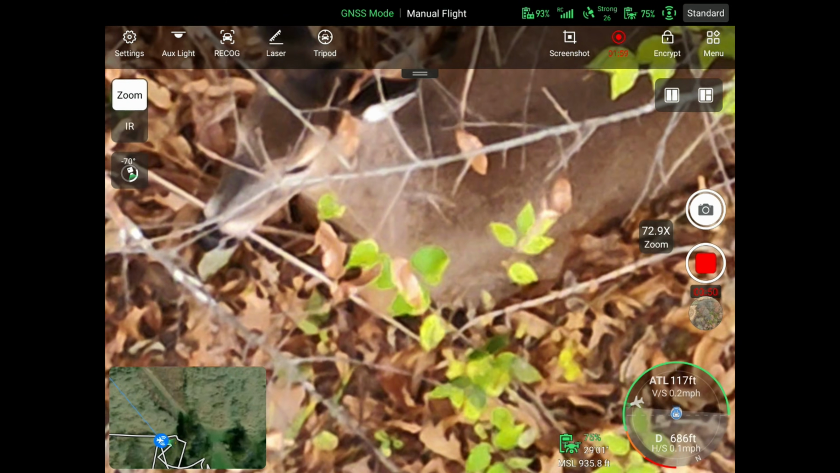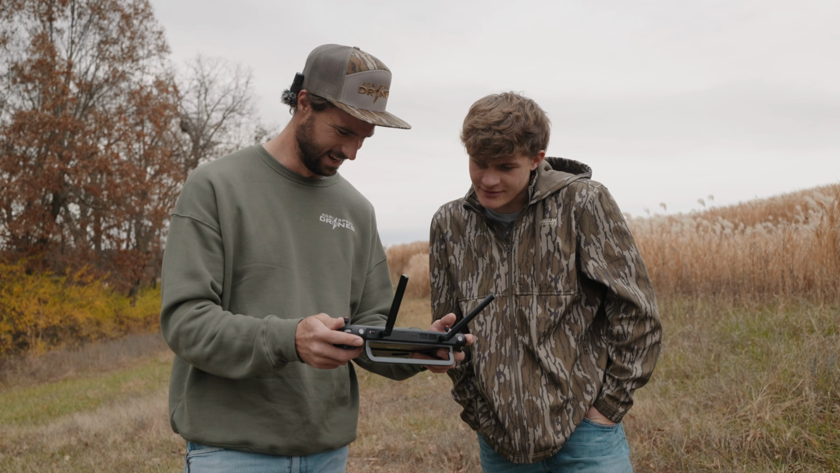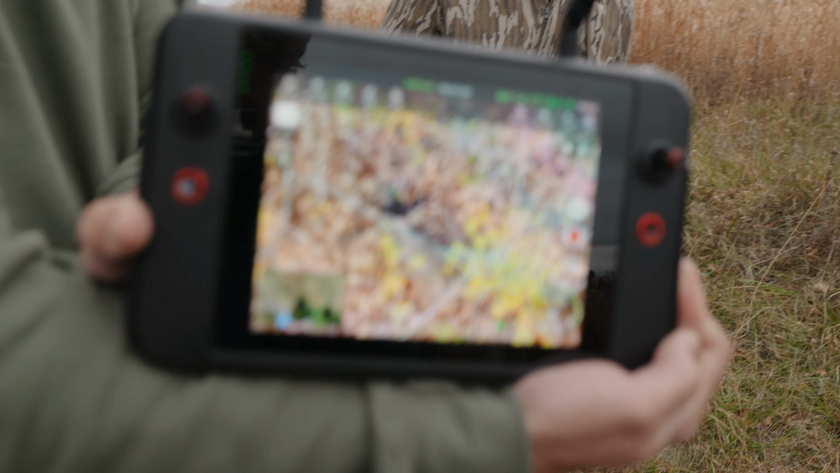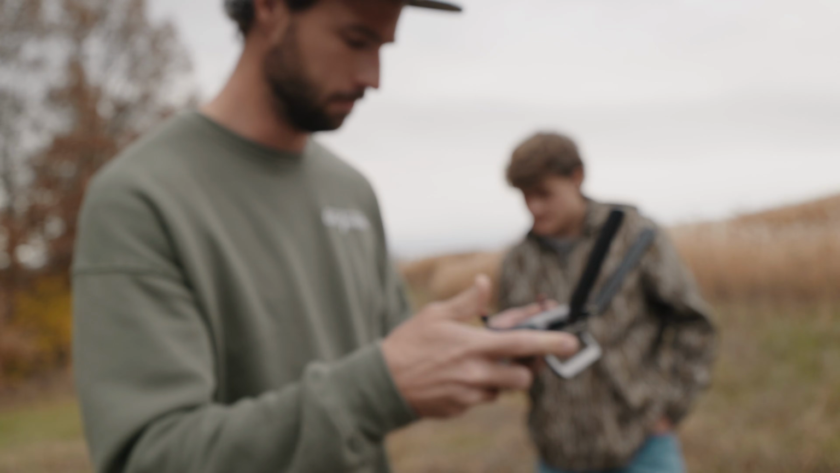Yeah, that's a doe. But I mean, that's clear as day. Yeah. That's really the difference between the 640T and the 4T, is we're getting that level of detail. Yeah, that's big time. I mean, you can almost tell that deer's name.